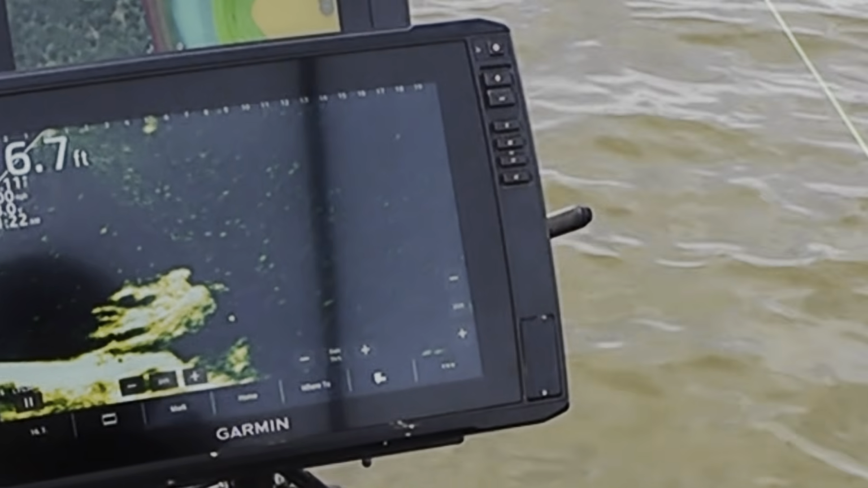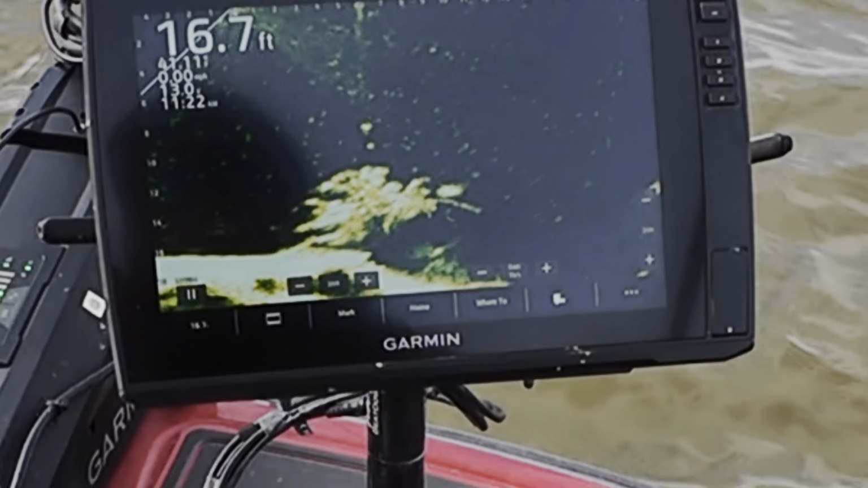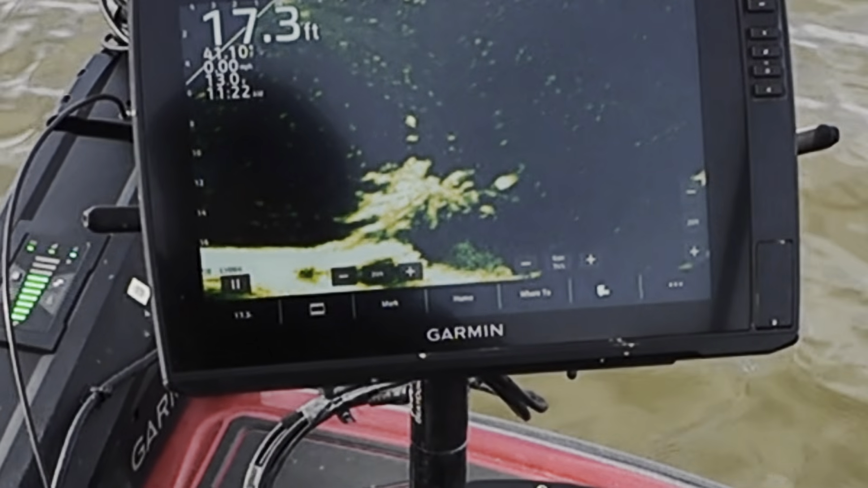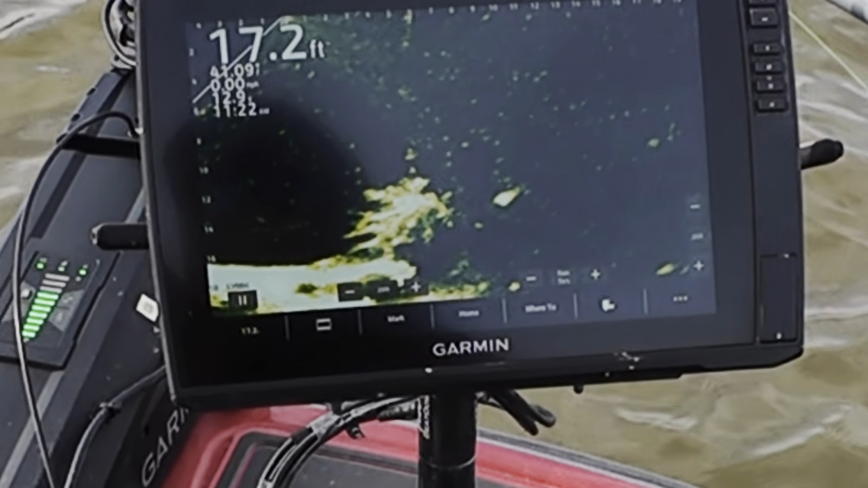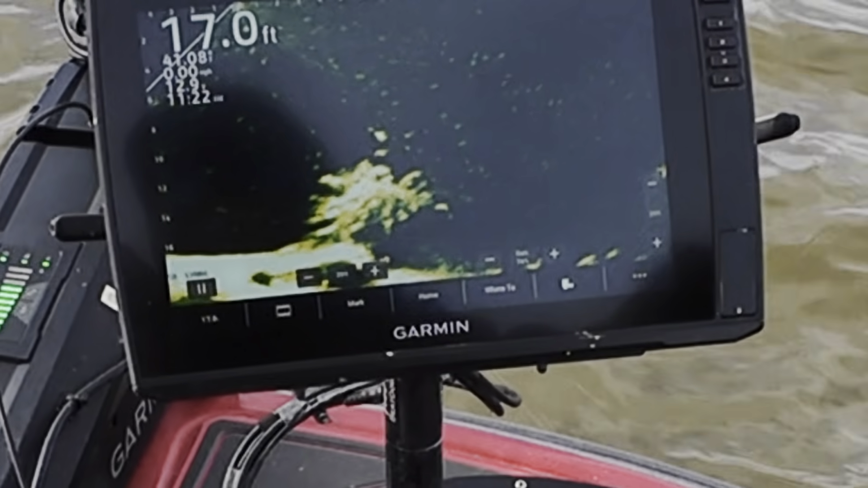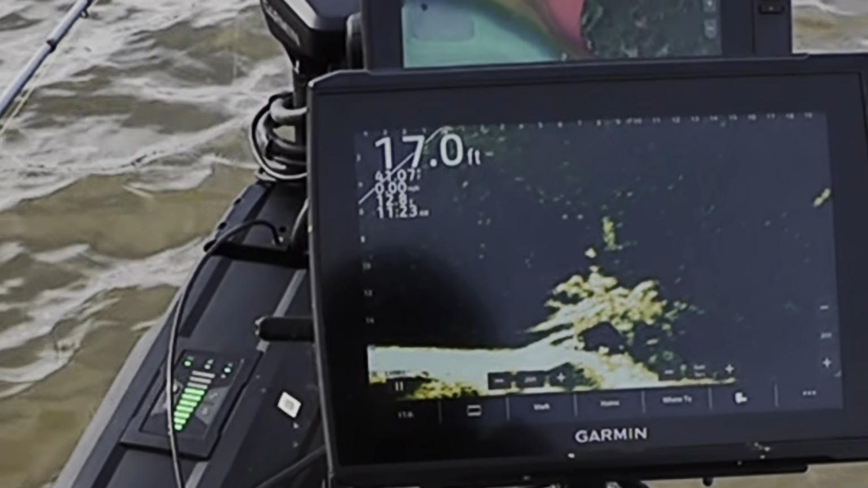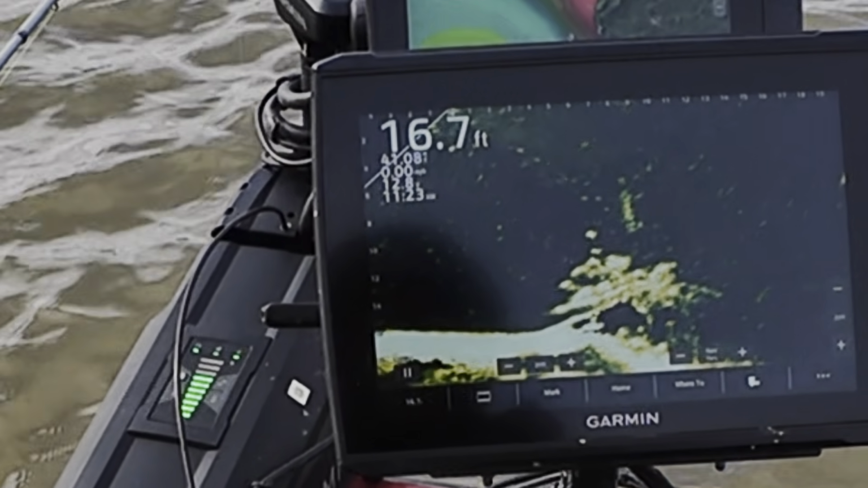Got a few sitting right on the very top here. Looks like a decent fish. There's one kind of peeling off there right now. So I'm gonna go for this one sitting still. They're there. There's a good one right here, up a little higher it looks like.